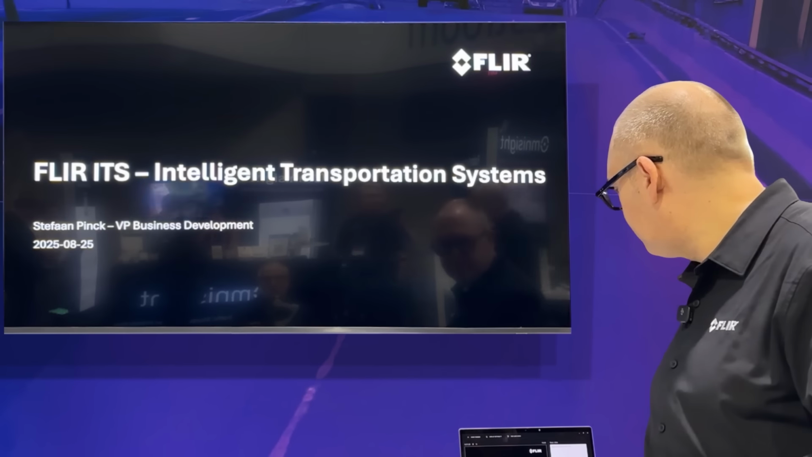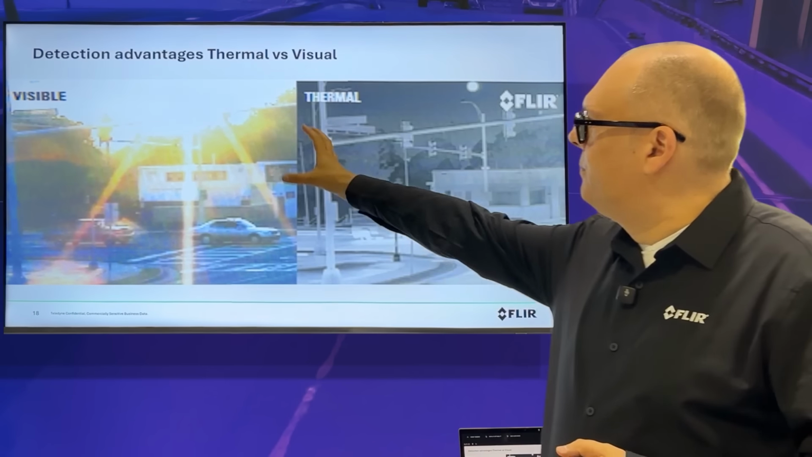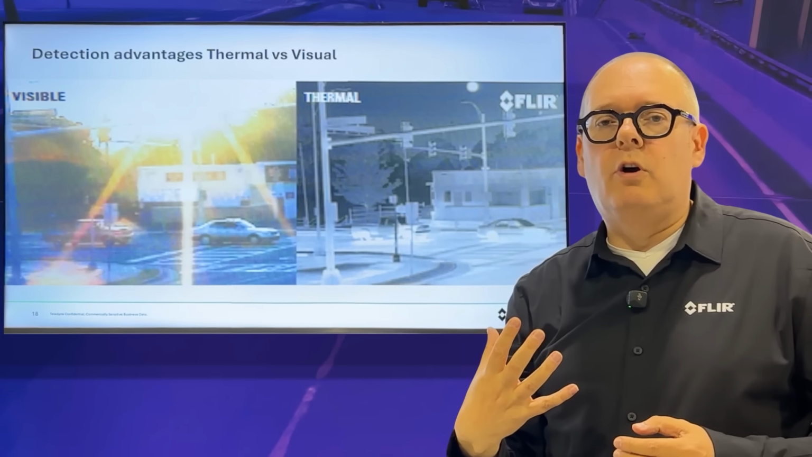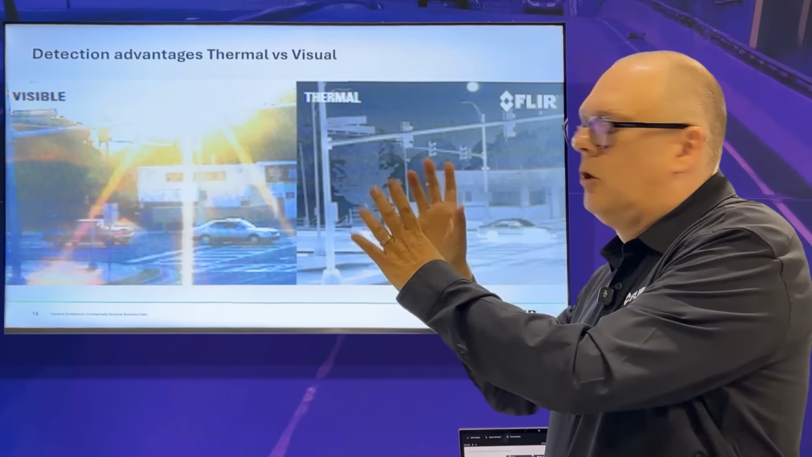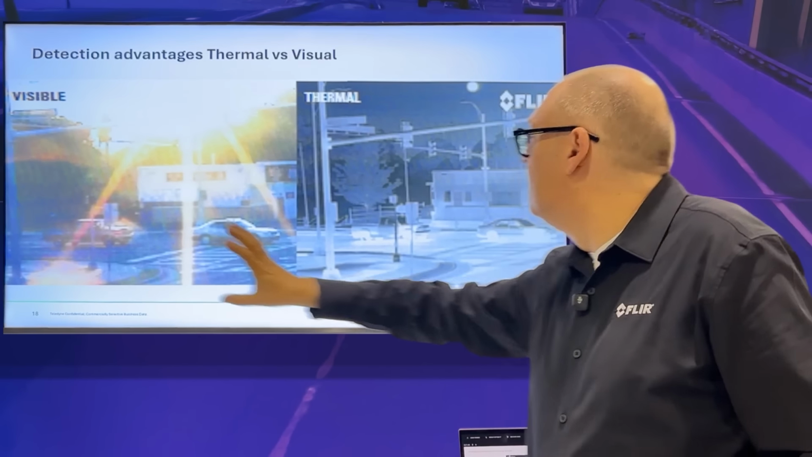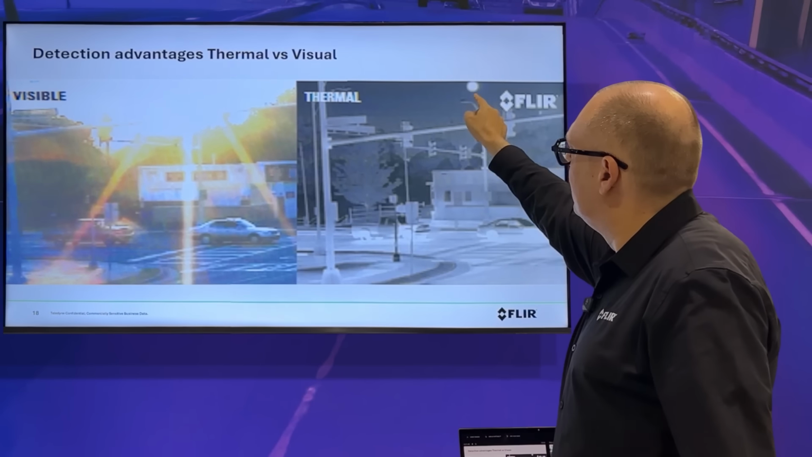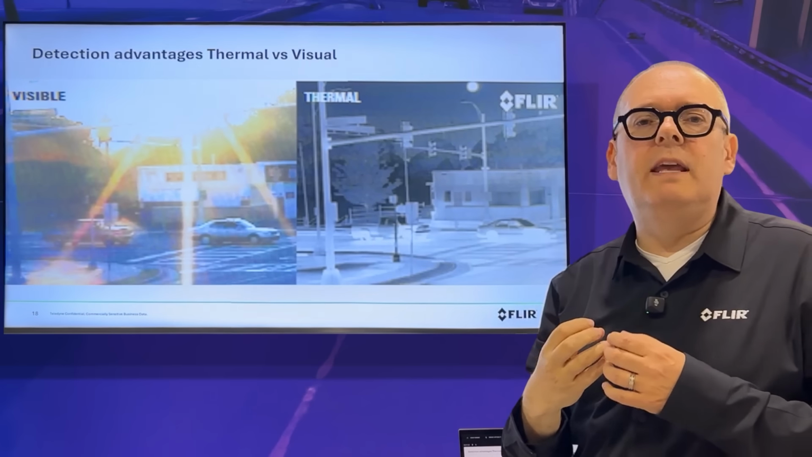Let me show a couple of examples, and it becomes a little bit more clear. So this is a typical example where you have a visible camera. The sun is shining into the lens of your camera, so it's almost blinding. At that moment, your detection will be extremely bad. Now, if you're looking at the same picture in thermal, you have the sun here. It's not affecting your thermal image at all.